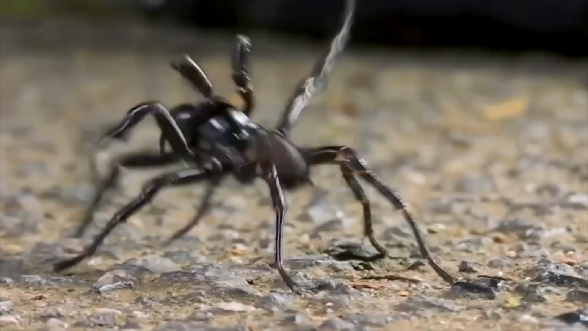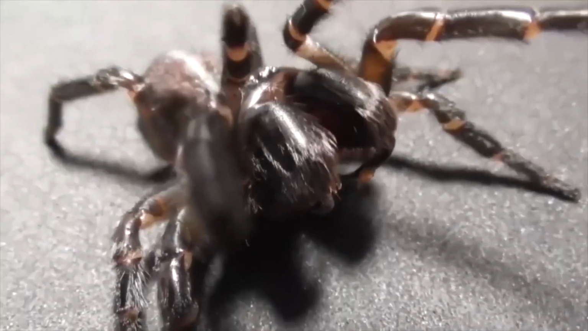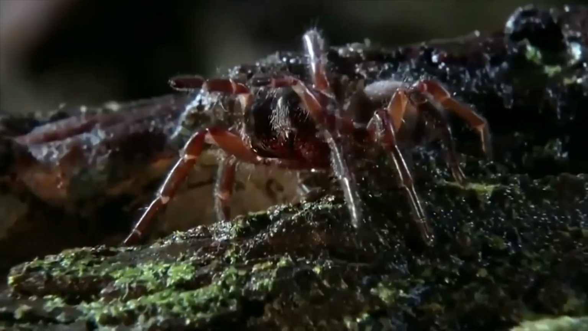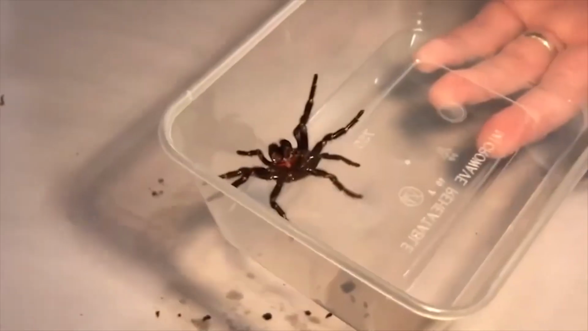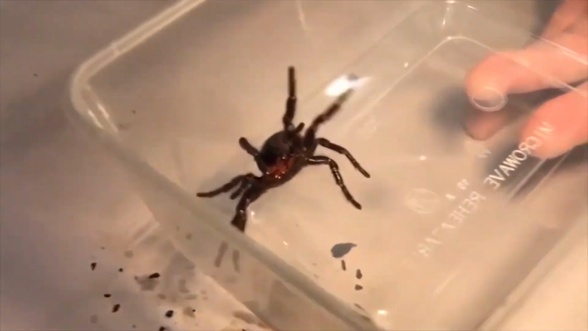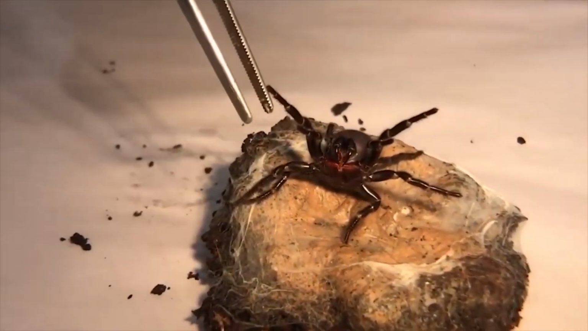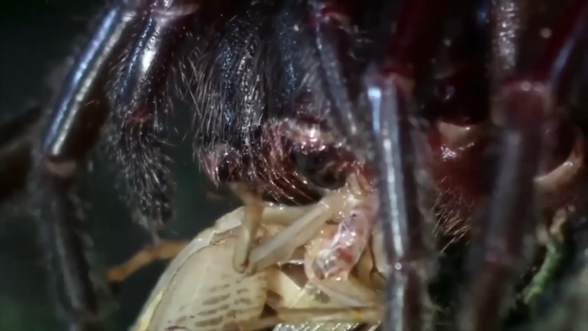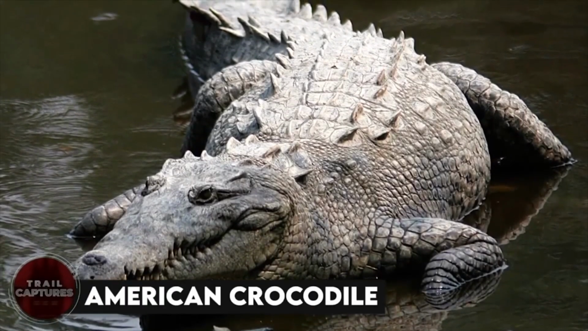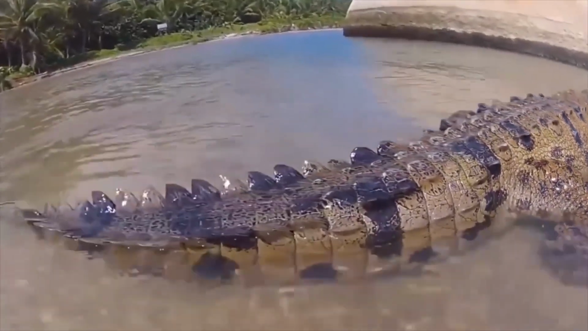Australian funnel-web spider. If you're planning a trip to the land down under, beware of the Australian funnel-web spider. This arachnid is a real killer. With venom so potent, it can send you to the great beyond in just a matter of hours. And don't be fooled by its small size and cute little looks. This spider packs a punch that will leave you gasping for air. So keep your eyes peeled and your spider sense tingling, because one wrong move and you could be in serious trouble.